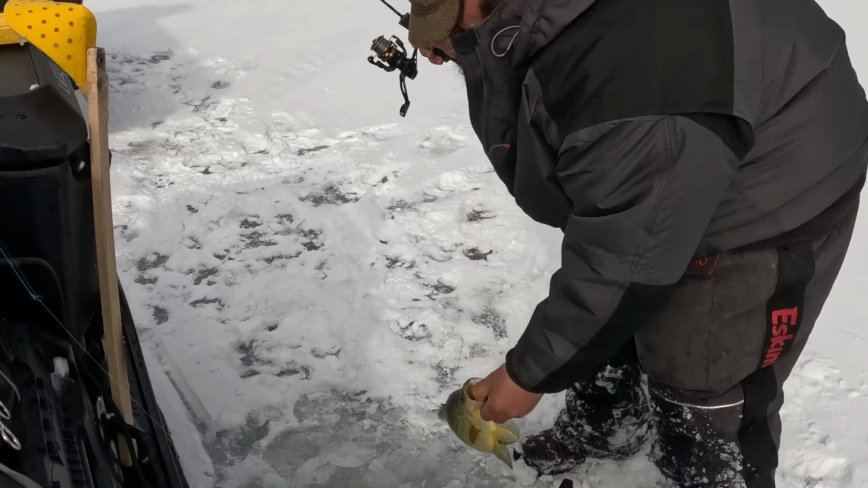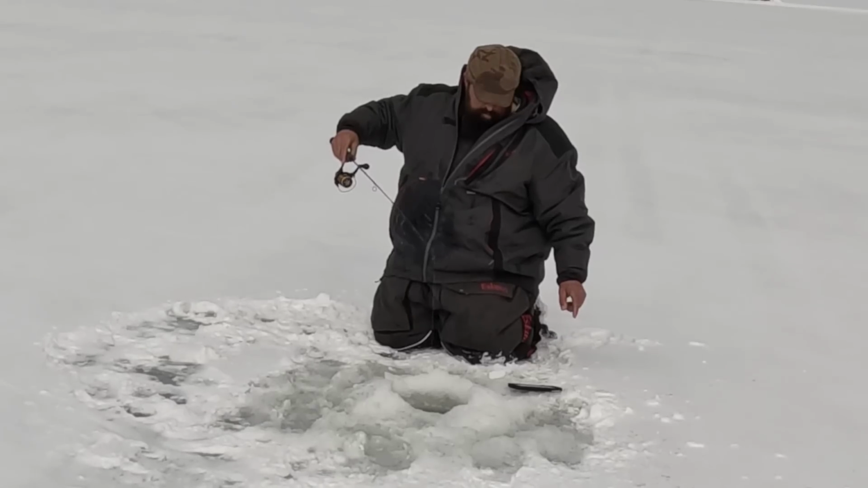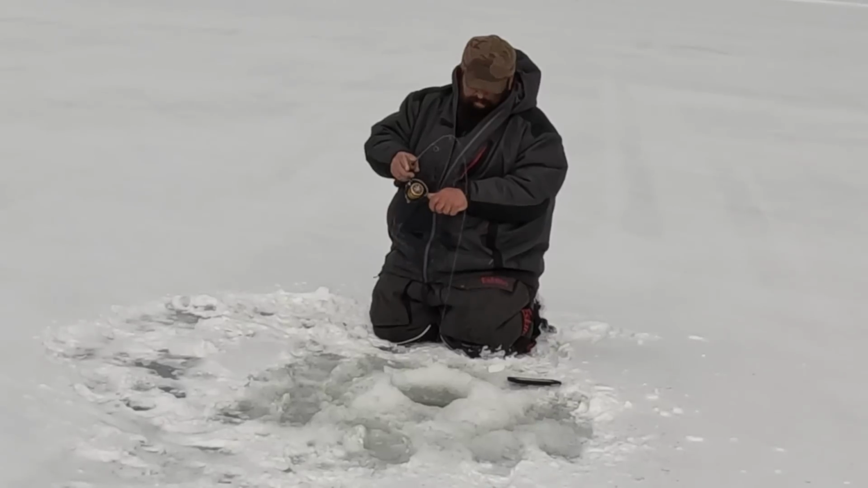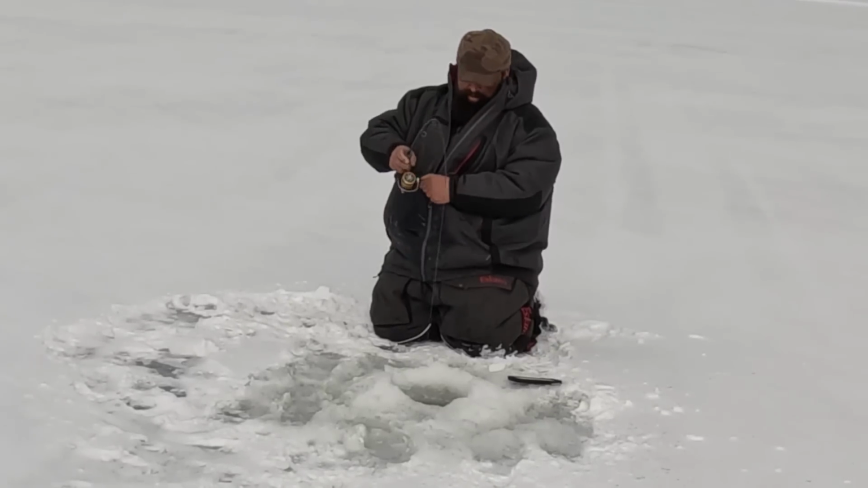But donk. Another one. Wow. This one's got a tug to it.